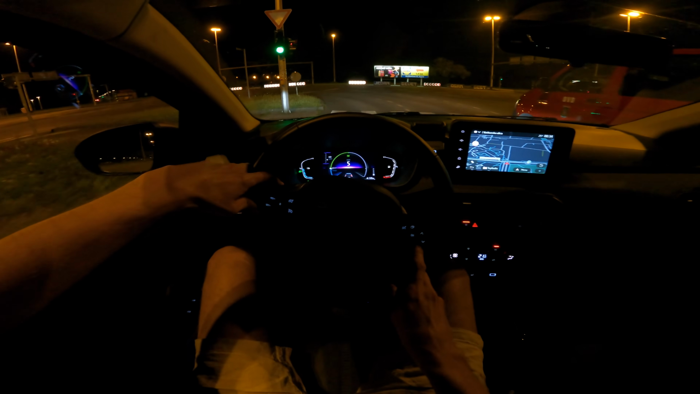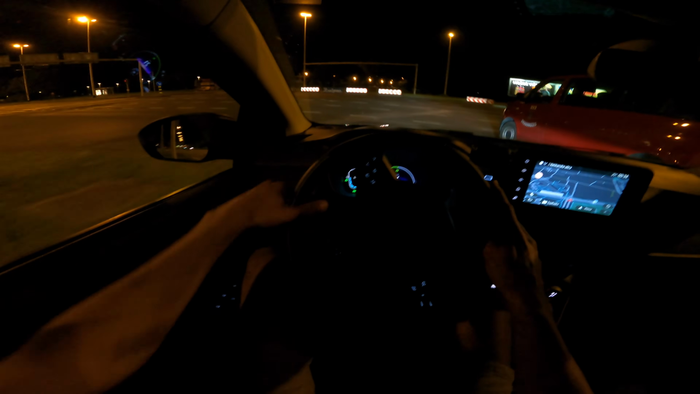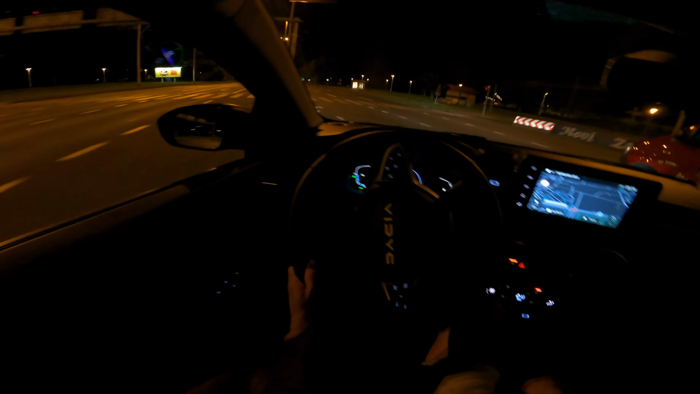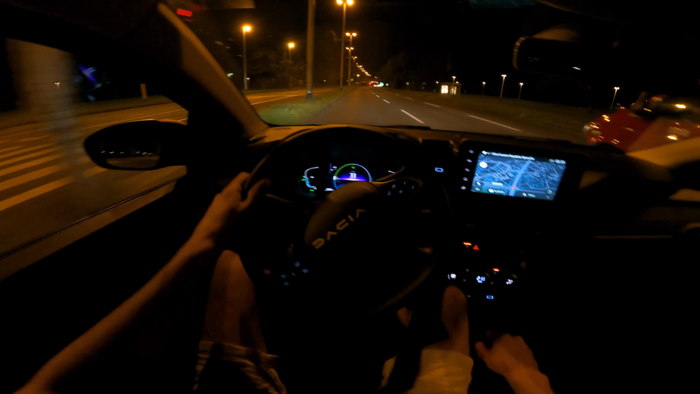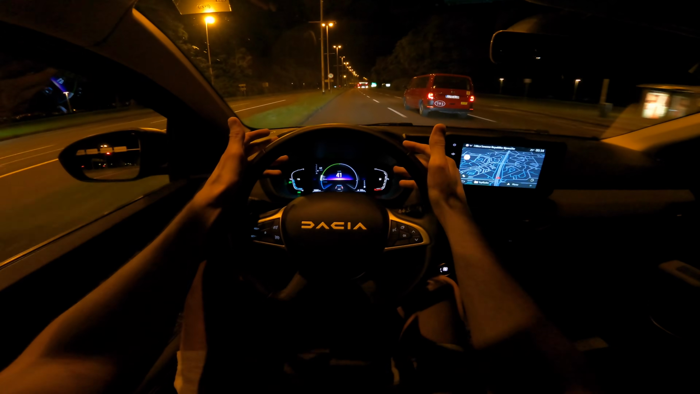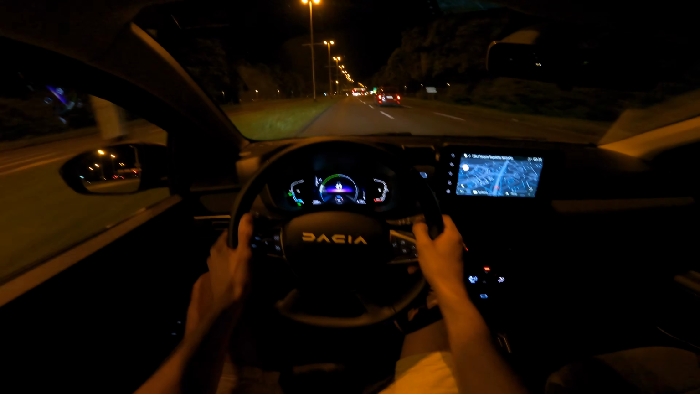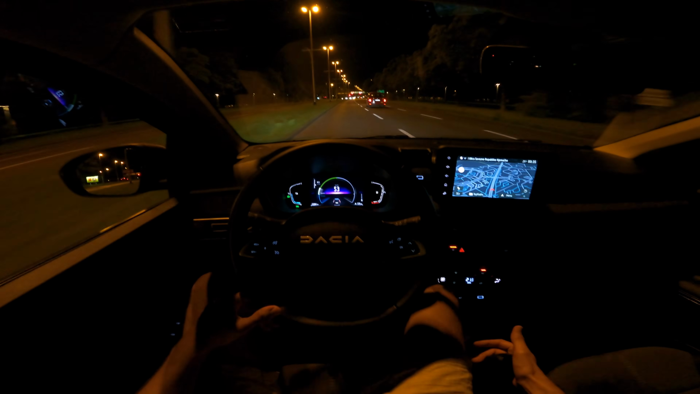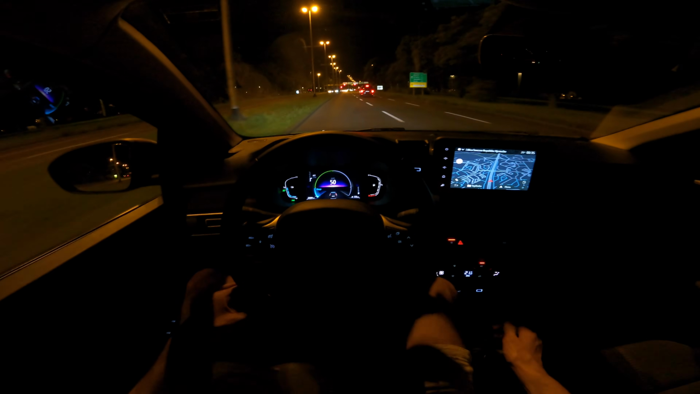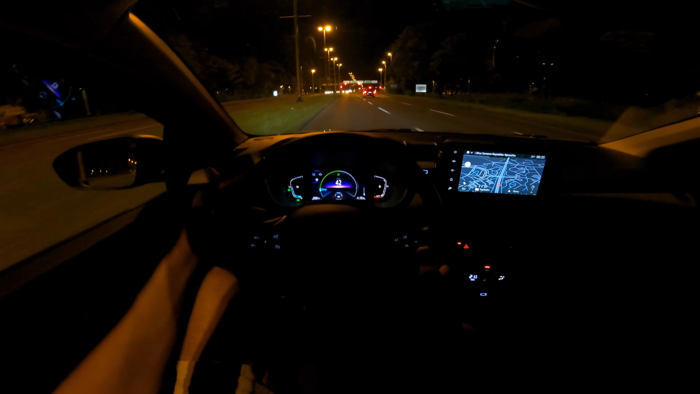Now here you can see the average, and then you can see like how much gas you're using. So I'm driving electric at the moment. It really feels nice when you're driving electric. And then the petrol kicks in. So here you can see how much power you are using compared to the average. And on this one you can see the power flow.